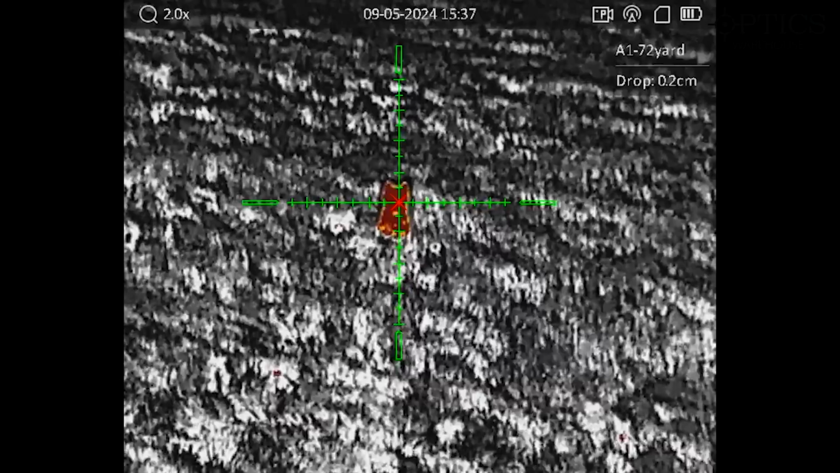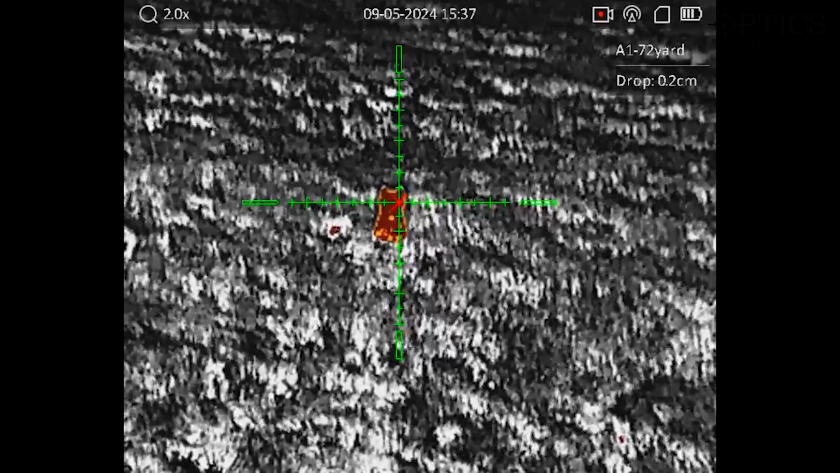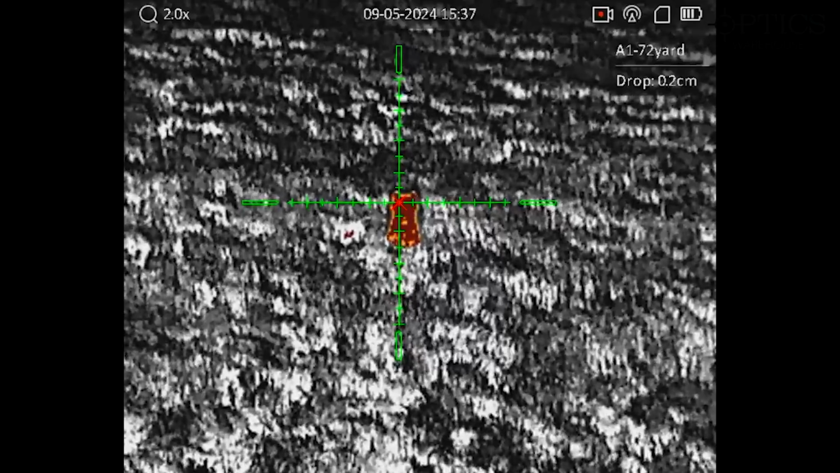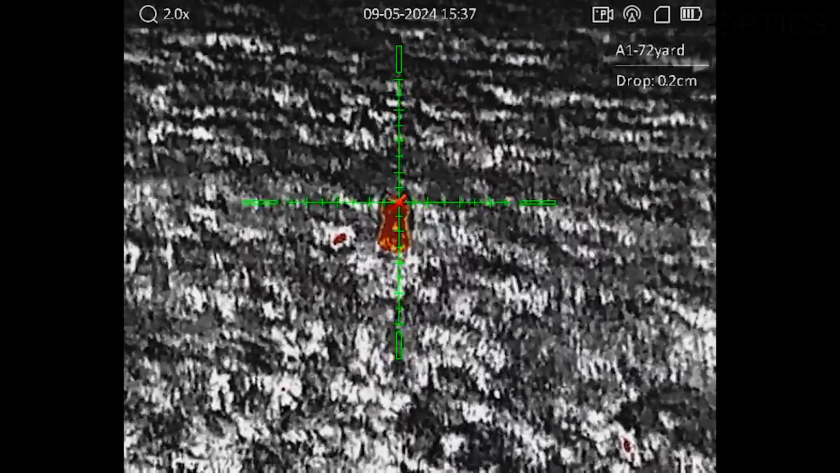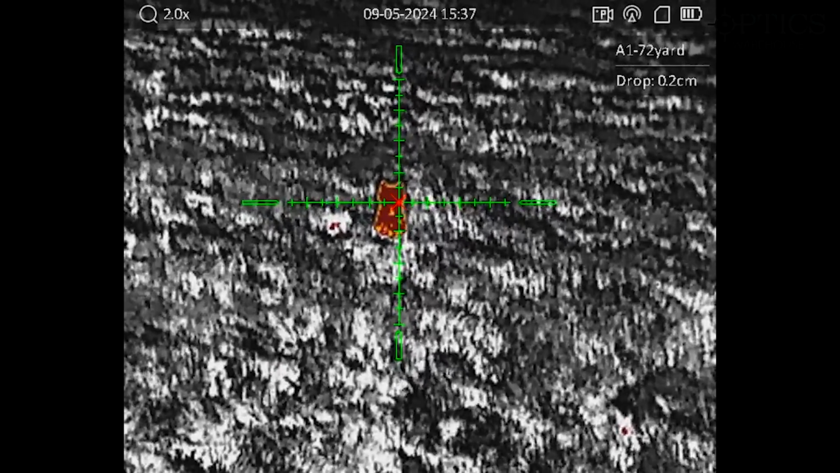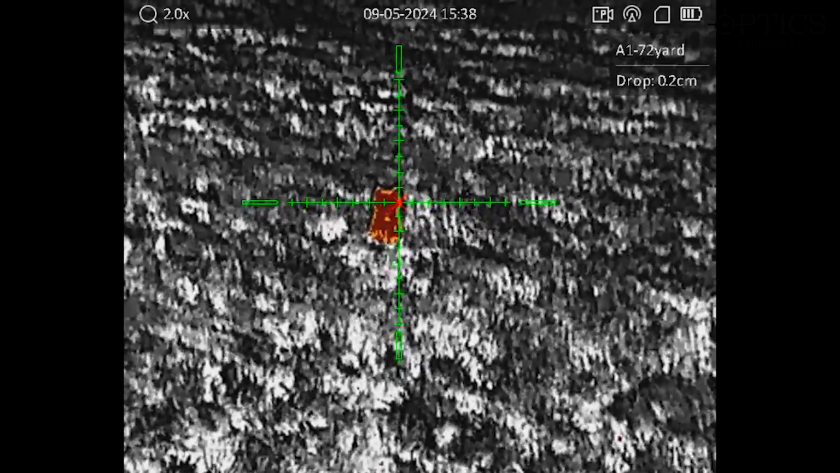If you're looking at not spending close to £3,000, then you want to check out the 384x288 sensor, which would be the Panther PH50L. The PH50L is coming in at around £2,500, slightly under, and gives you a nice thermal performance, slightly less resolution than the PQ50L, but more than adequate for fox control or rat shooting or rabbiting.